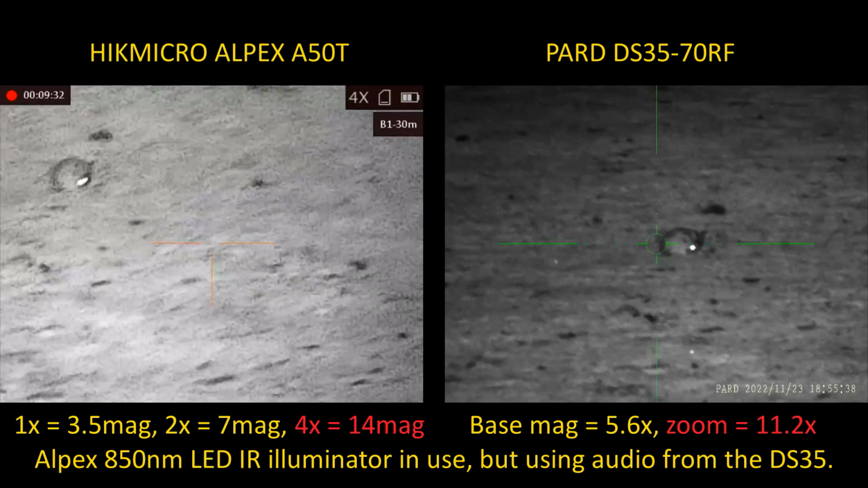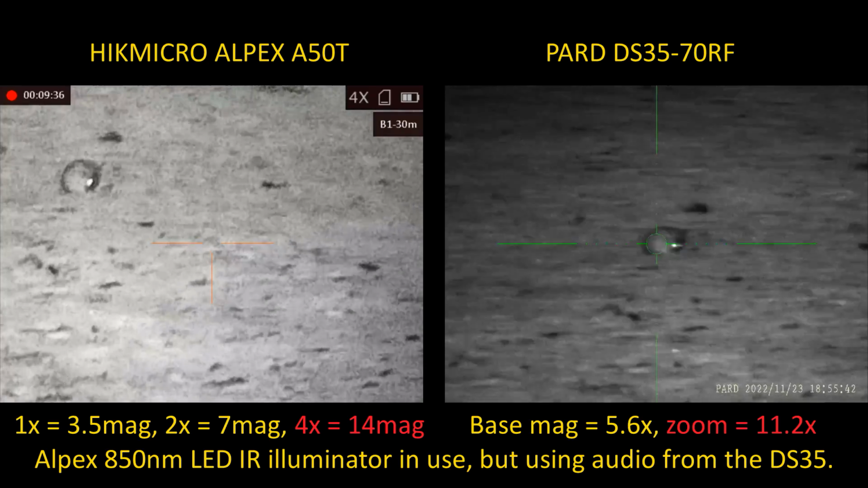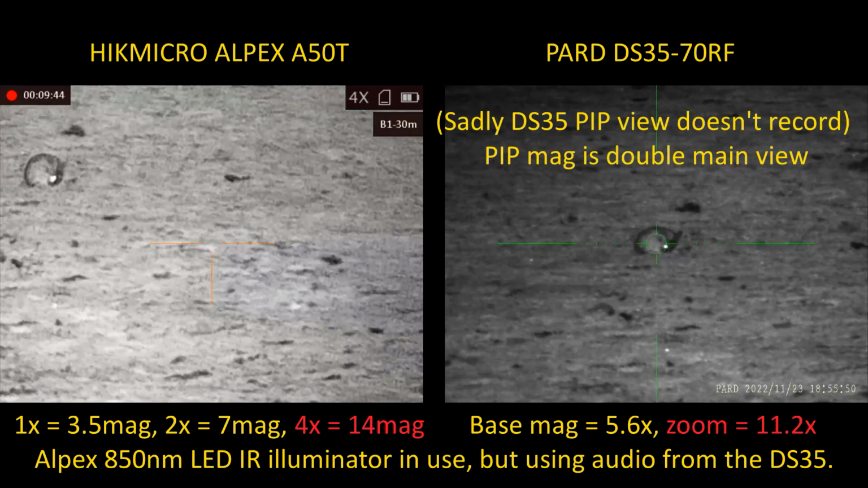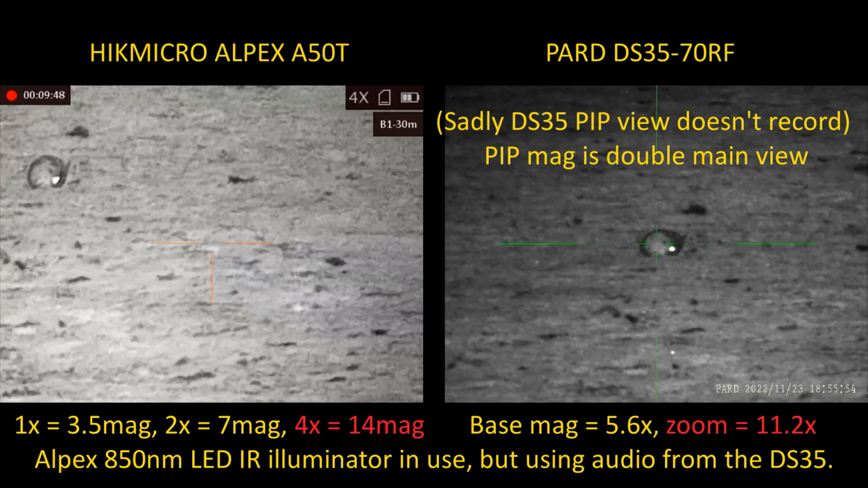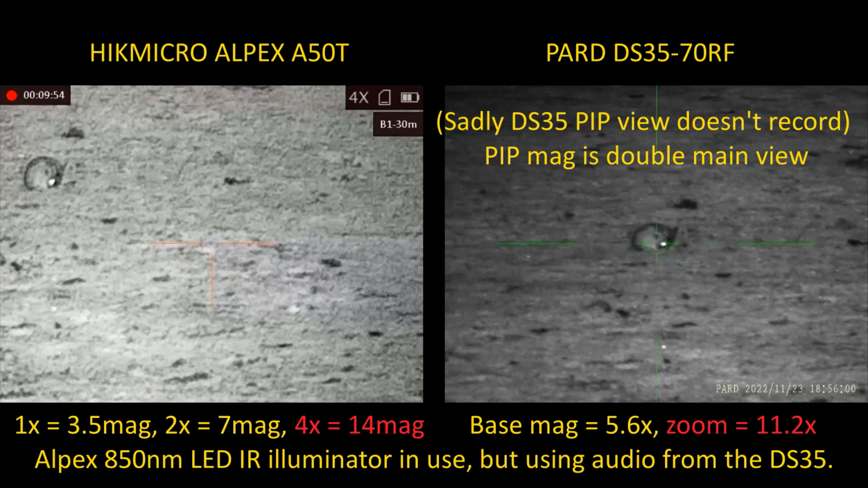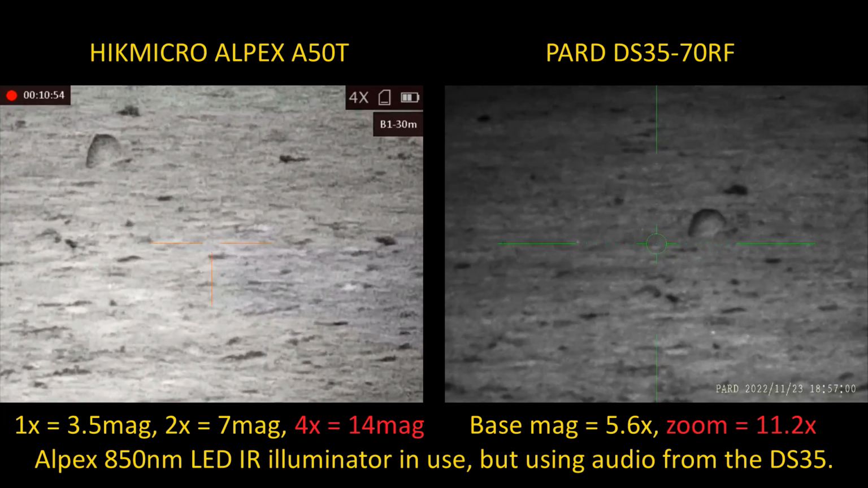Yeah. Fix a pip again. Two quick presses. Yes. Okay, it gets a bit pixelated, but Jesus, I could shoot that rabbit in the eye, no bother at all. Yeah. So is that the Pard on base mag? Now I'm looking at that rabbit at times 22. Right. So that rabbit at 11 times on the Pard.